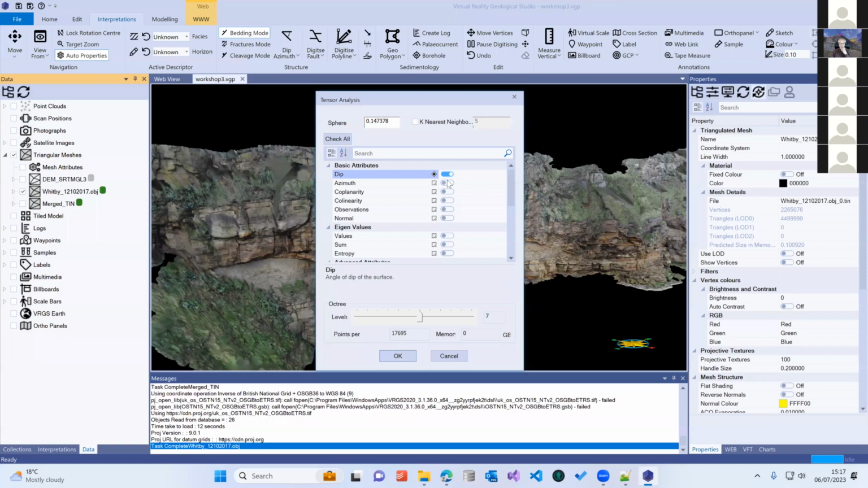We'll tell it to generate attributes for dip direction or azimuth, coplanarity. Let's add collinearity, so that's how straight the points are. And then from the advanced attributes, we can use, say, sphericity or change of curvature.